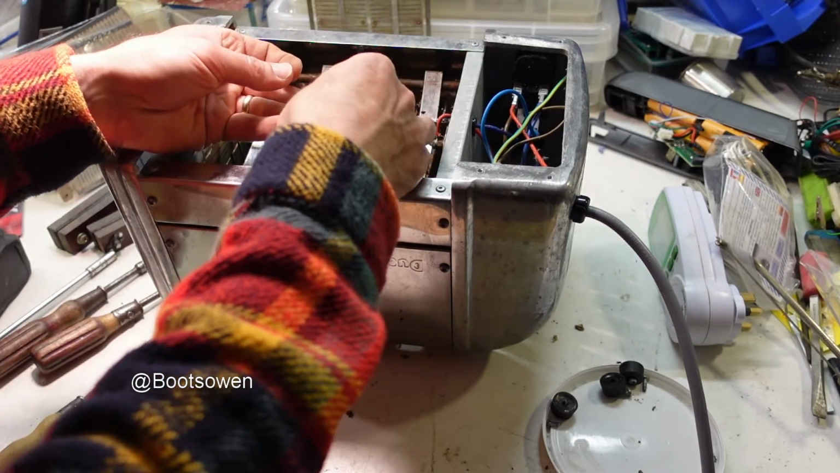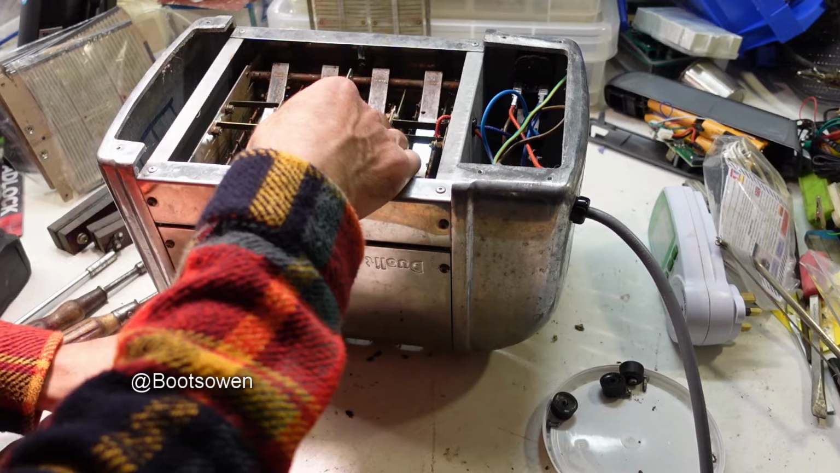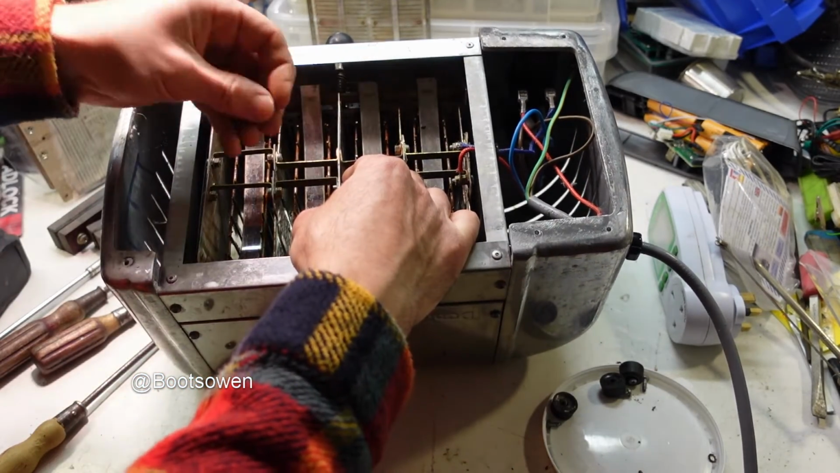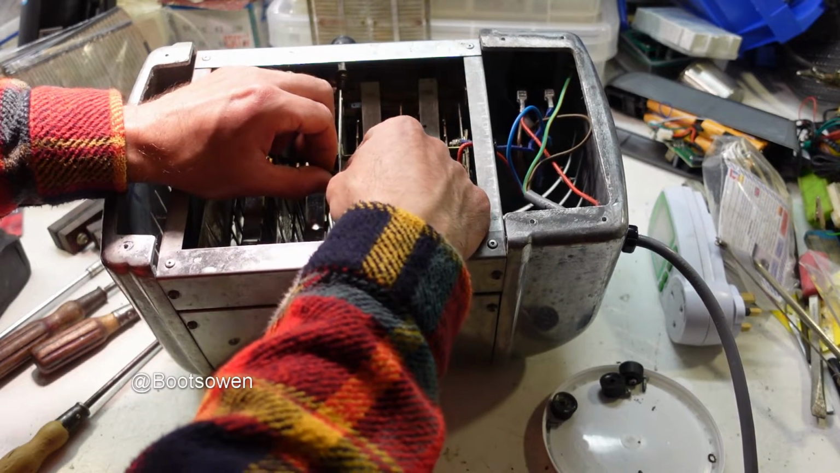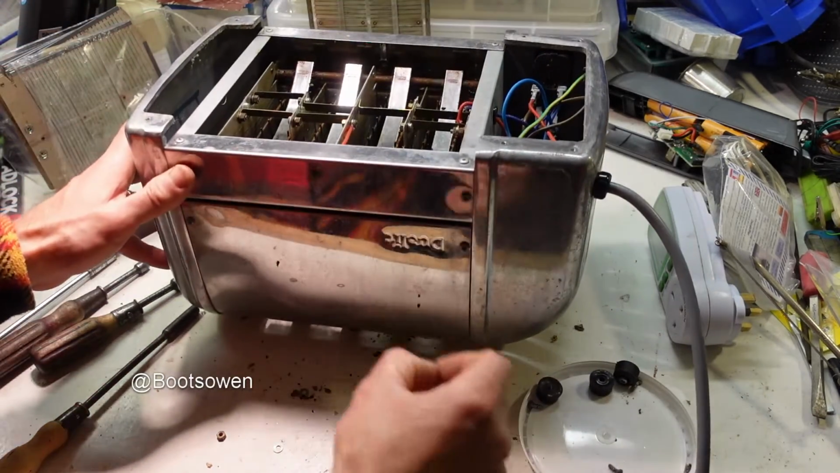So I found this machine left out beside some dustbins with the cord cut, but with the Dualit plug beside it still. So someone had just cut it on the street, I'd say, and left the plug there. So I replaced it with a cord from something else. I can't remember what. The screw loose somewhere. There it is.